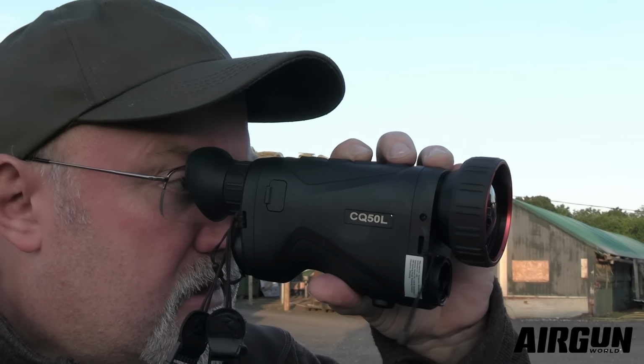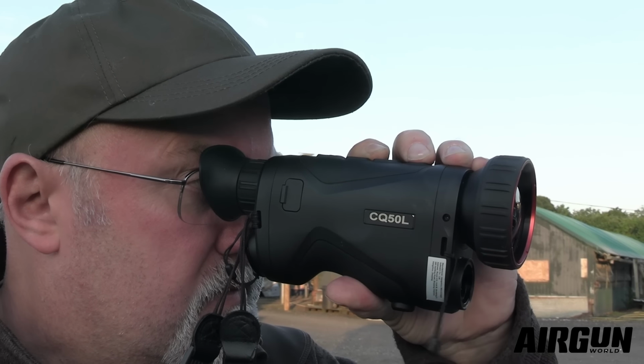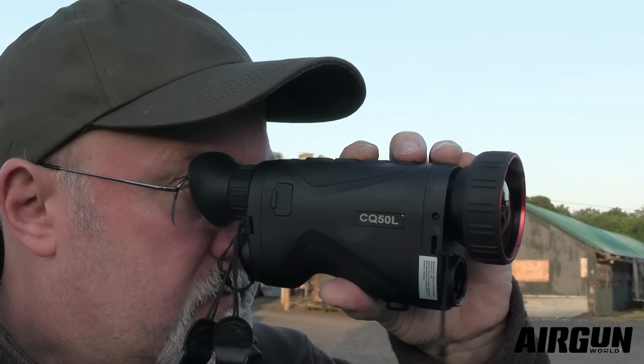To be honest, there's far too many features and functions on the Zulus scope for me to talk about. And if you'd like more information, the best thing to do is to check out the Scott Country International website. Now, the only other thing that I'm going to be using is a HIK Micro thermal spotter.